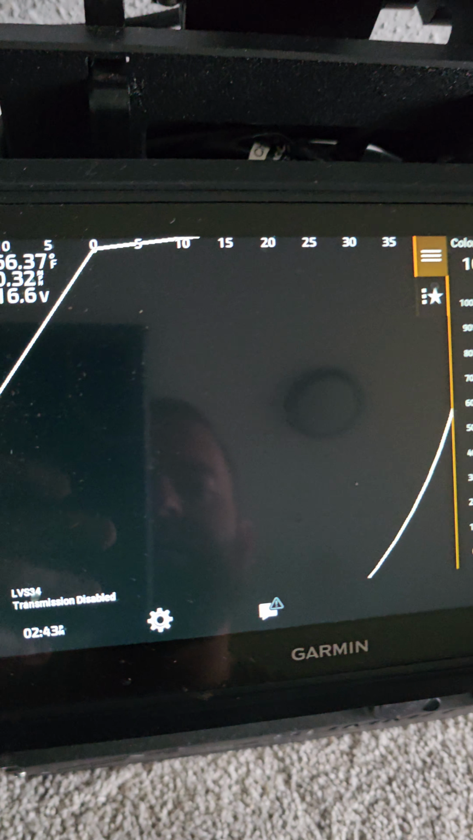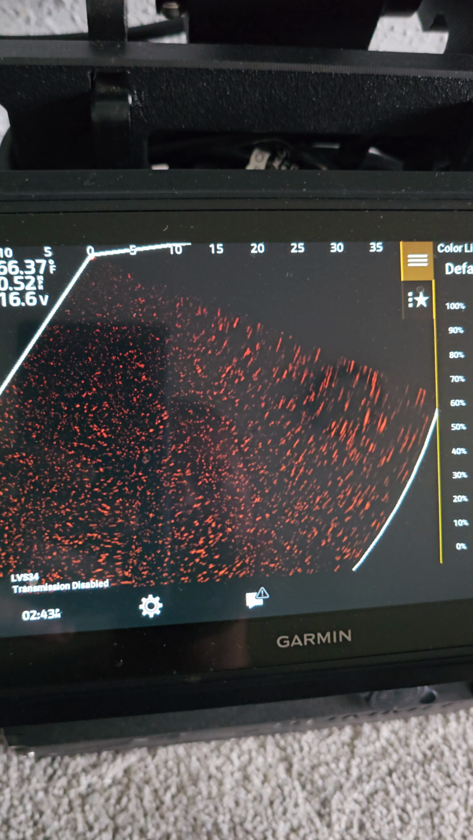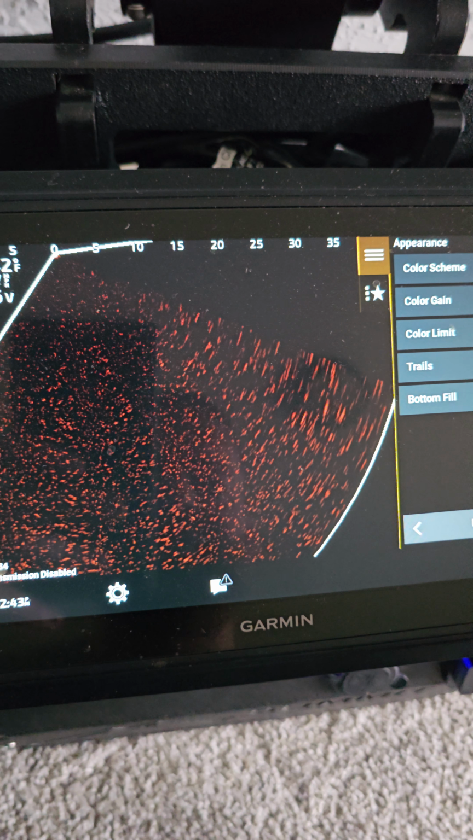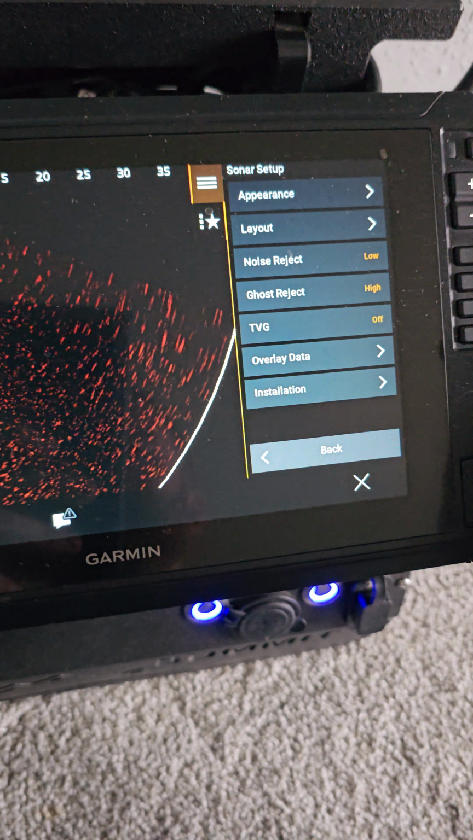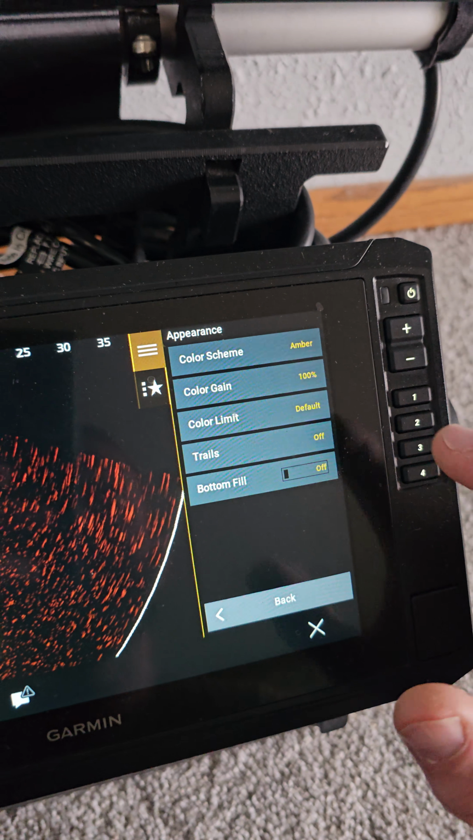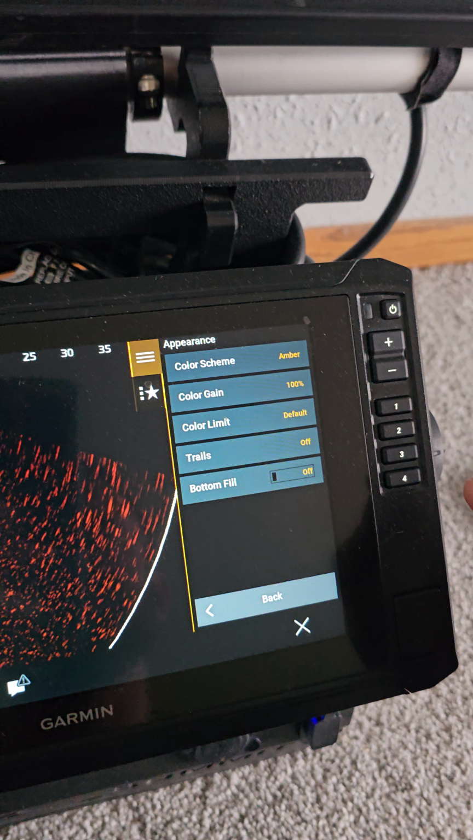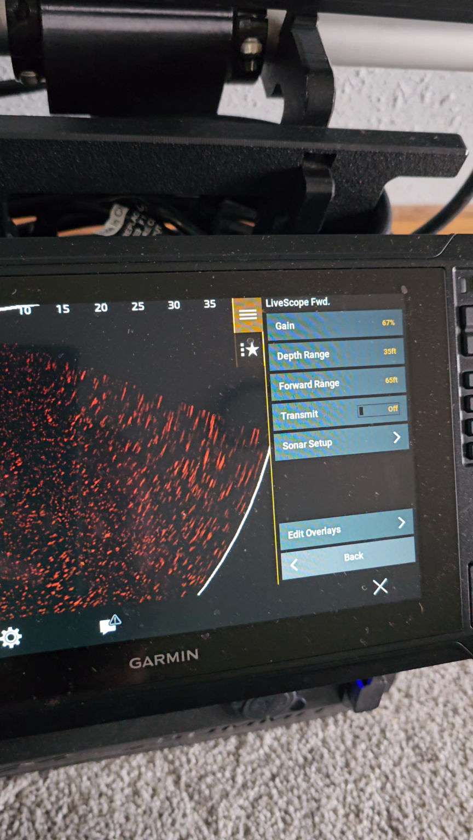Color limit default, not as important. I'll try to do a video also of when I'm in the boat and show you guys what the different stuff looks like. Trails off, bottom fill off. I like the amber. It's what I've always been looking at. But I do agree that some of the other color schemes are pretty cool. But amber's something that I'm just used to. Other than that, that's about it.